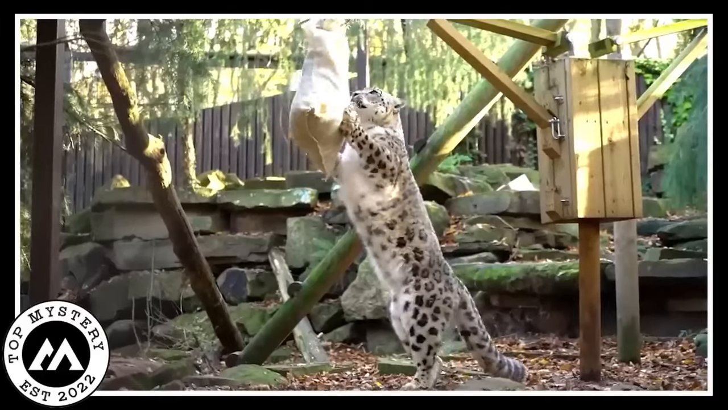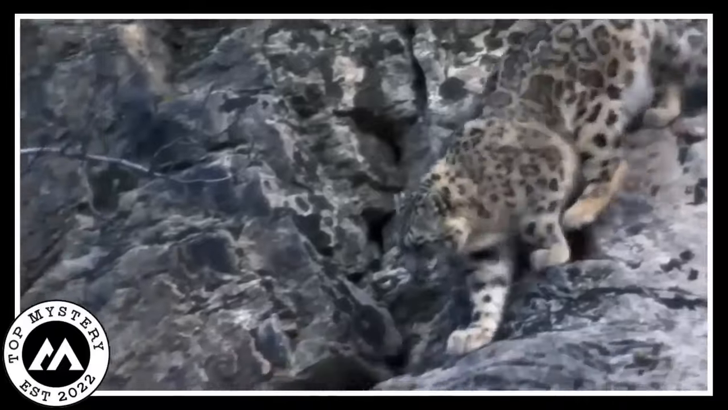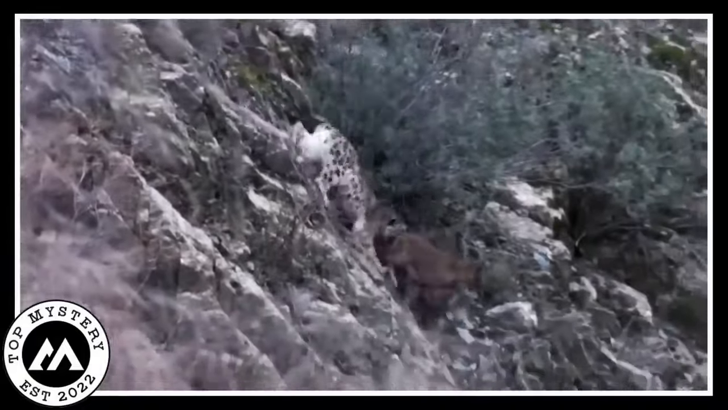It's heartwarming to see them being all active and playful, especially when they're on the endangered list. So, next time you think about snow leopards, imagine these guys having a wild time in their own little leopard paradise. Just a bunch of big cats doing their thing and keeping the endangered species vibe alive.